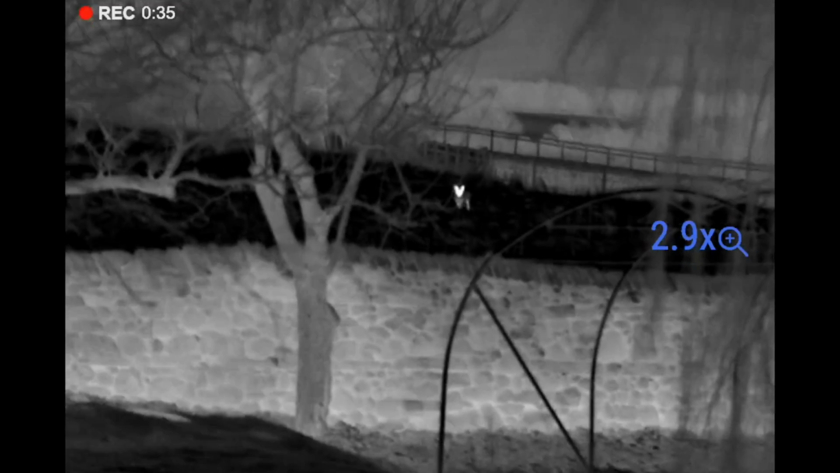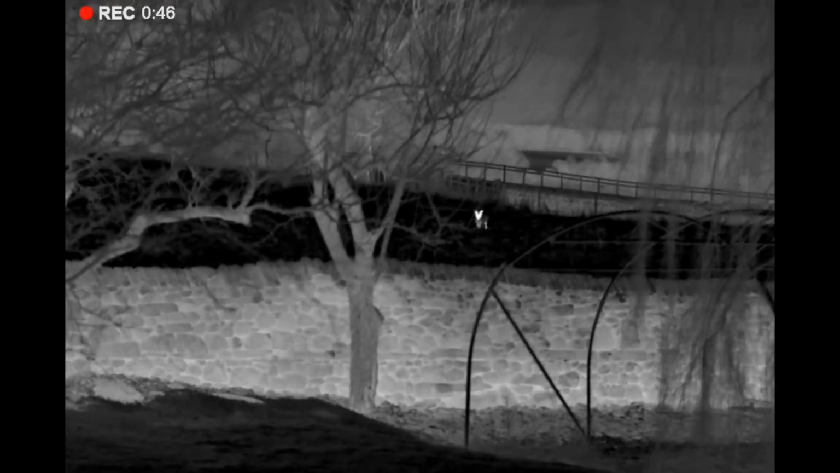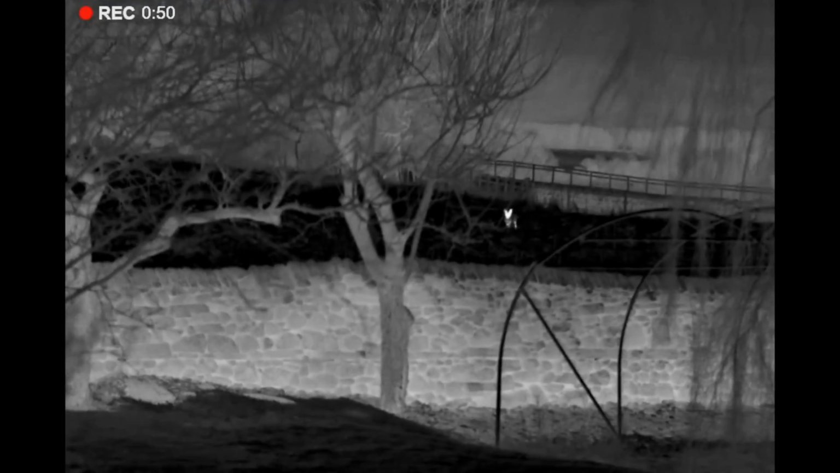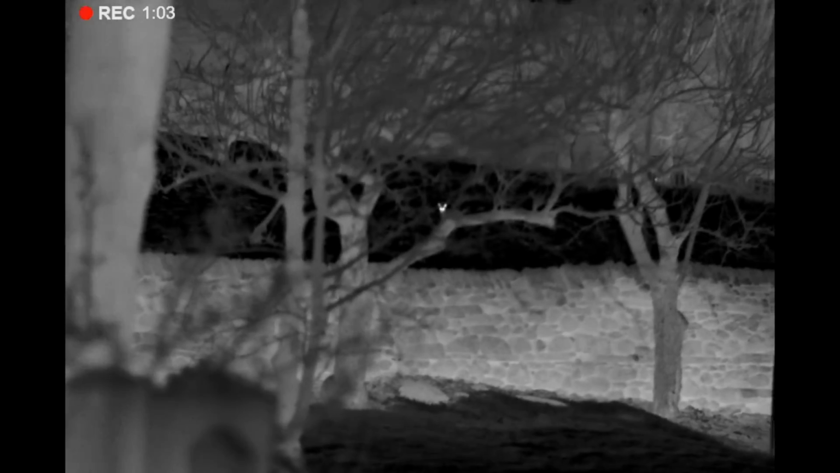And the shame is, I've only got the air rifle. It's still stood looking, it's inquisitive. It's straight out in front of us. See where the two trees are? You see between the tree and the frame and the old tunnel, it's traversing left now. It's behind the trees.